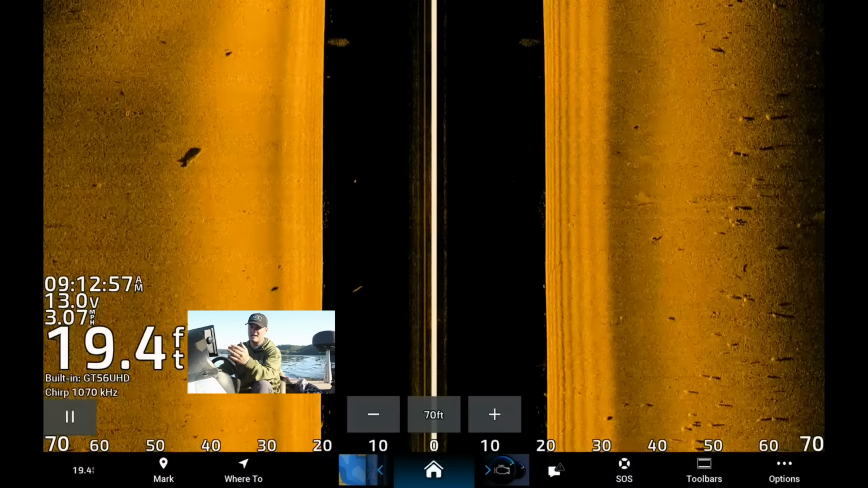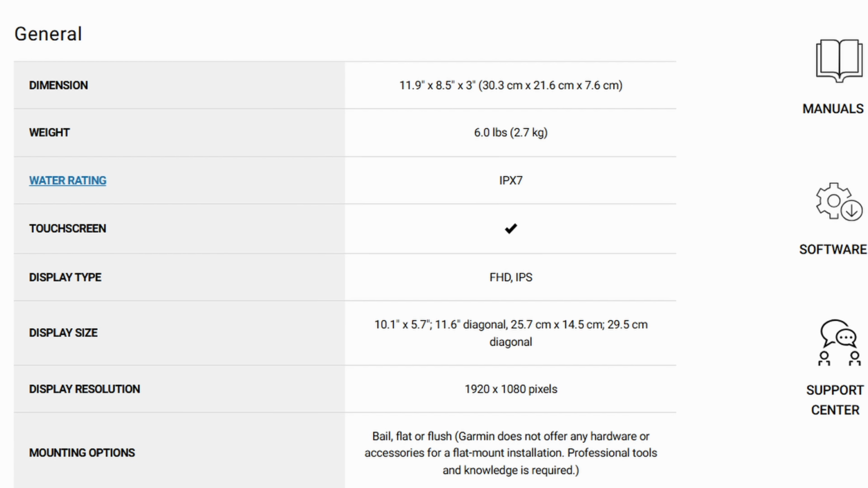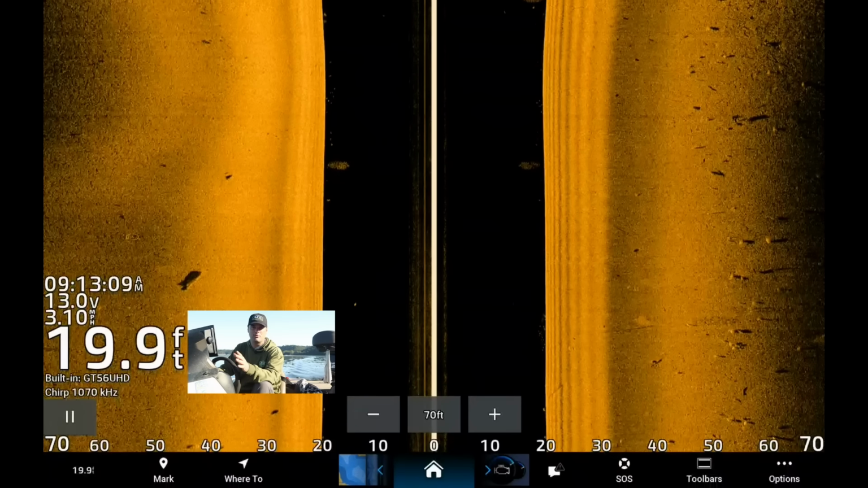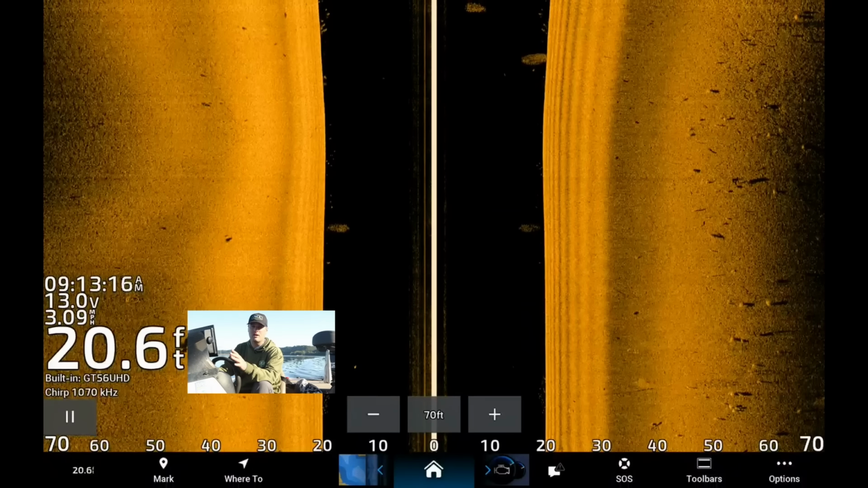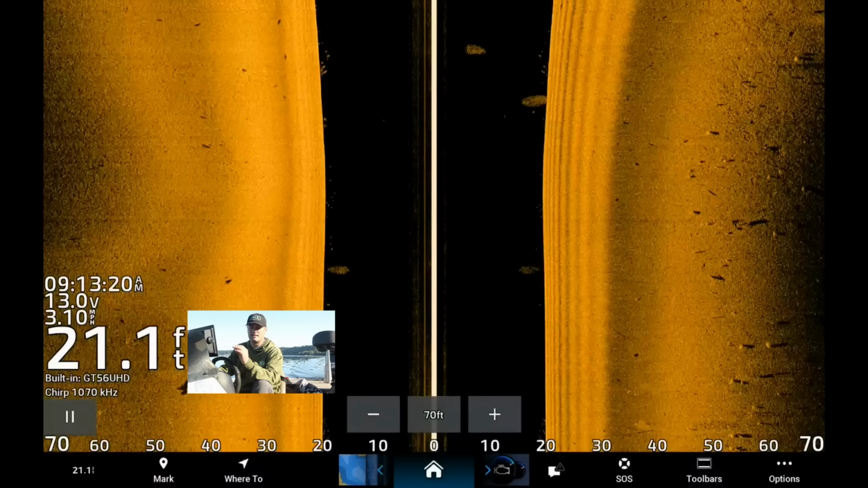The 12-inch model is actually only a full HD, which is 1920 by 1080. If you can get into that quality of a screen, regardless of the brand, this is a Garmin, but if you've got a Humminbird, a Lowrance, Simrad, Raymarine, whatever you're looking at, if you can afford a 1920 by 1080 screen, I would highly recommend it because it's going to give you a really good picture. It's not the end of the world.